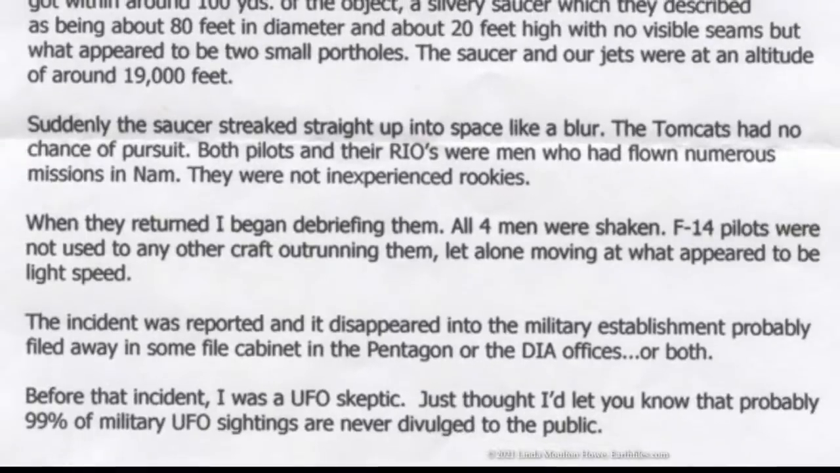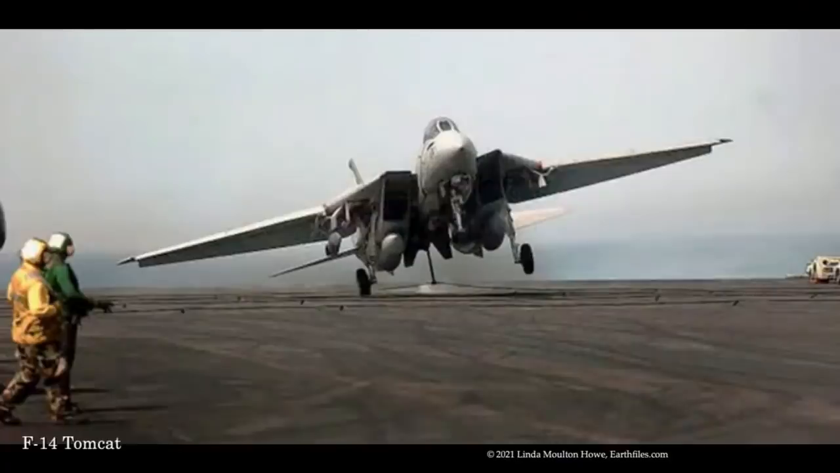Both pilots and their RIOs, those are radar intercept officers, that is a naval flight officer who occupies the rear seat of aircraft such as the F-14 Tomcat and the F-4 Phantom II. Those men had flown numerous missions in Nam. They were not inexperienced rookies. When they returned, I began debriefing them. All 4 men were shaken. F-14 pilots were not used to any other craft outrunning them, let alone moving at what appeared to be light speed.